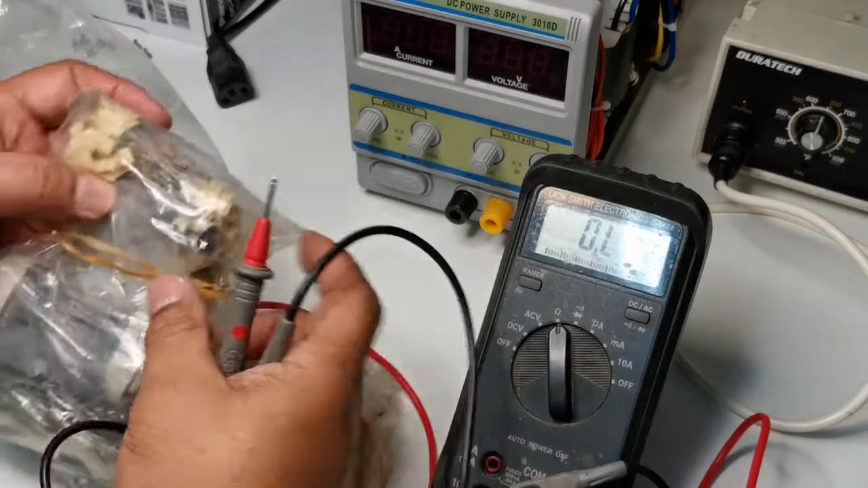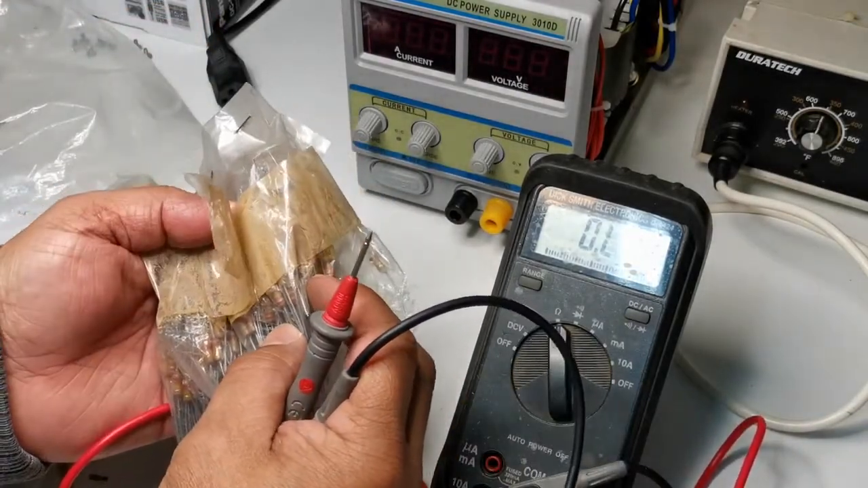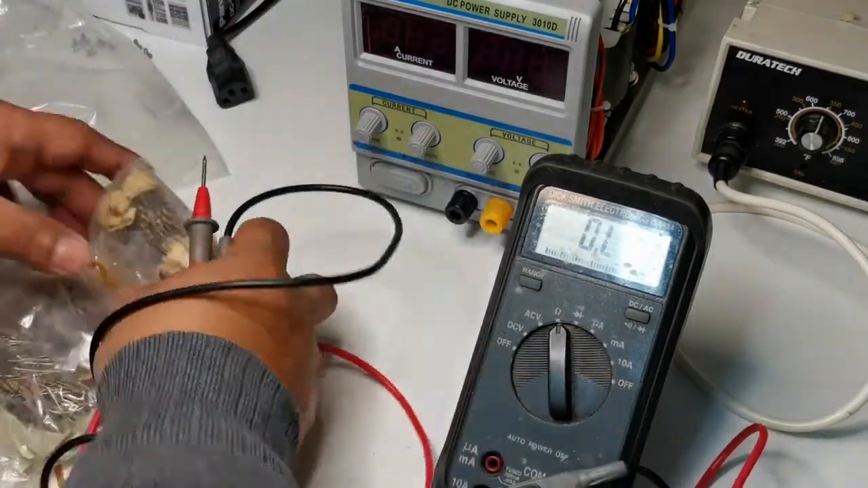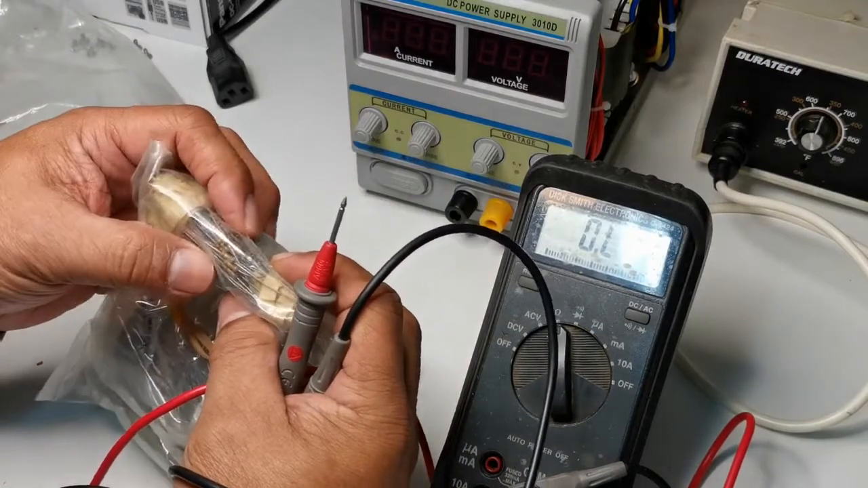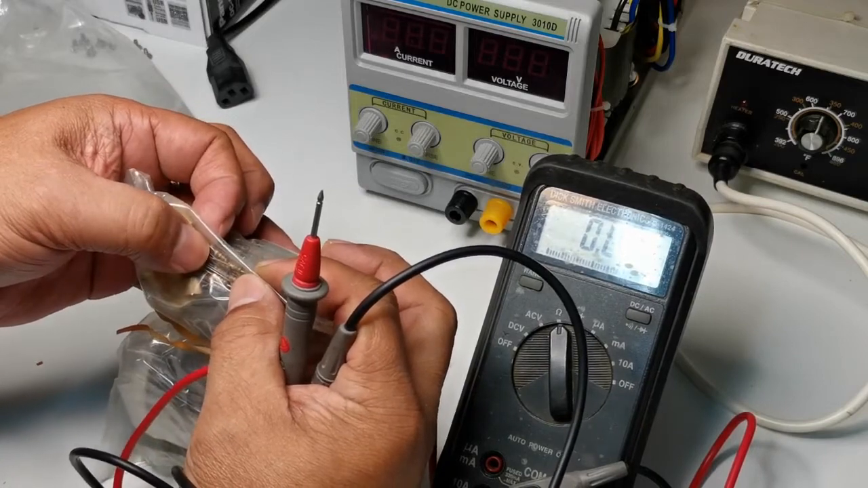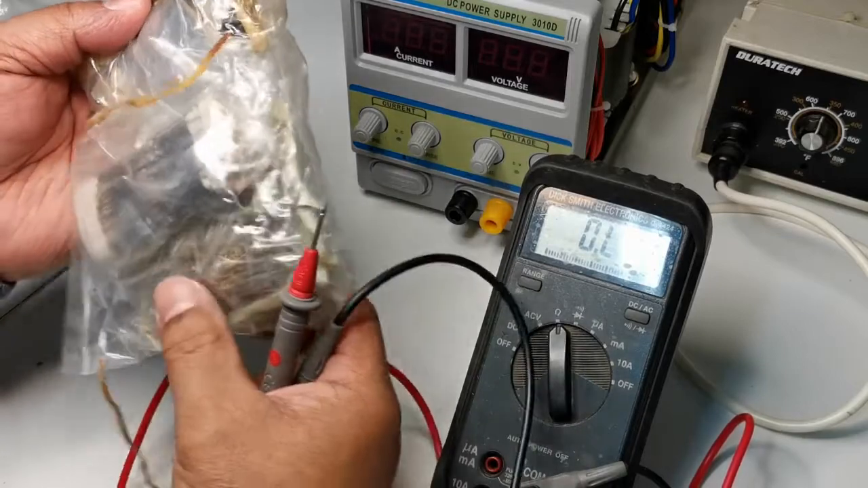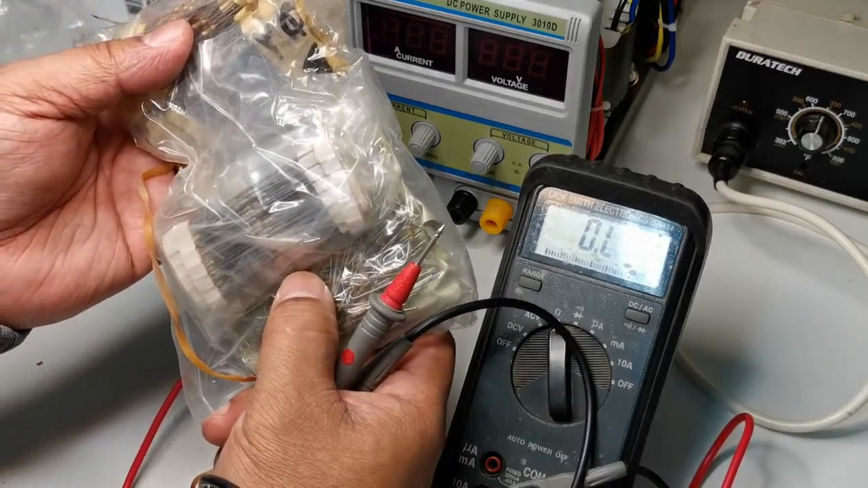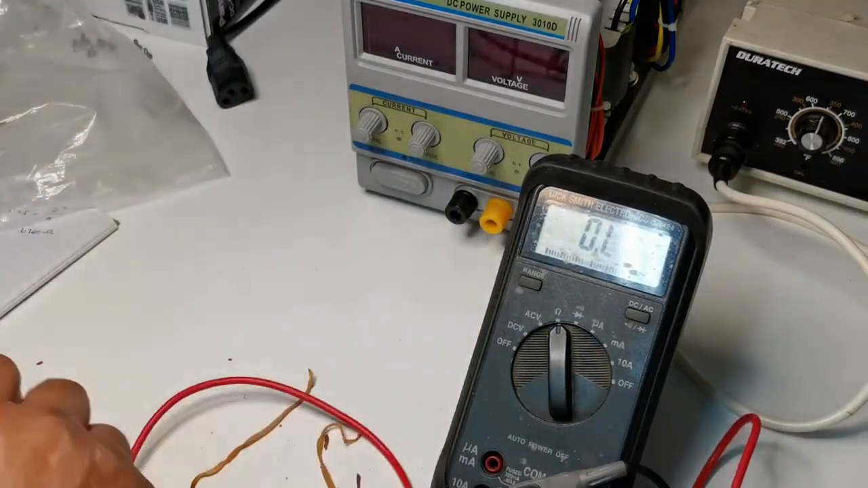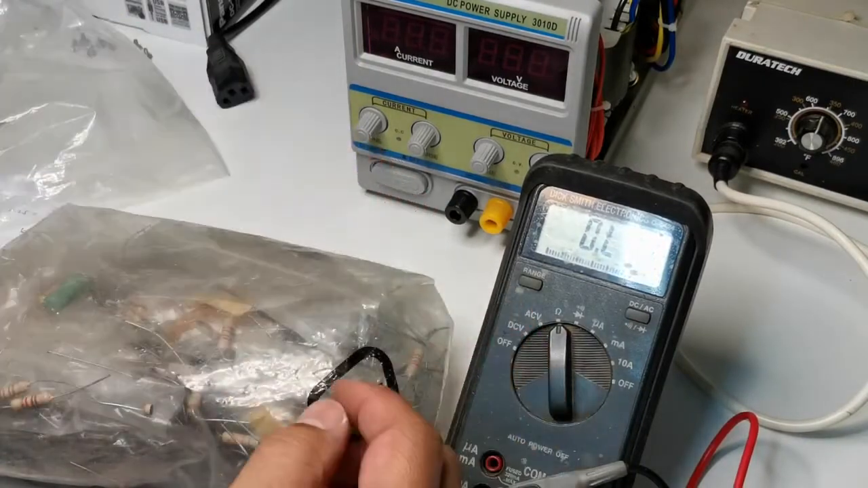It's not one. Still yellow, the third band. What we're looking for is red in the third band. This is green on the third band. Yellow, the third band.